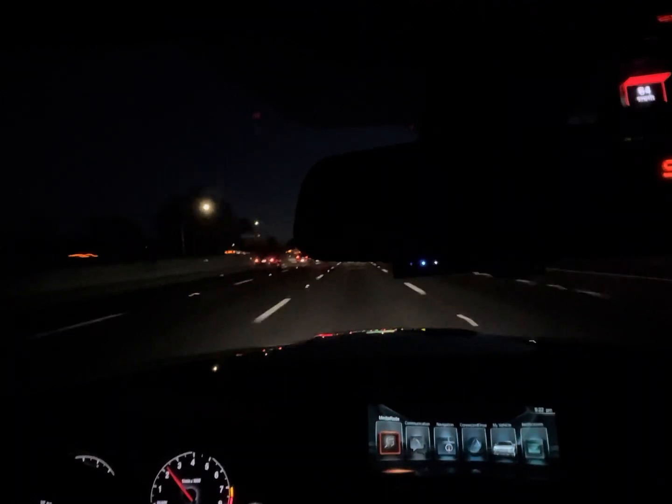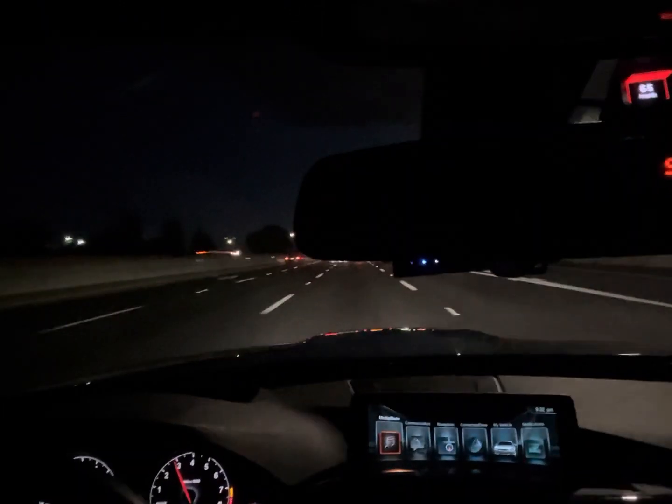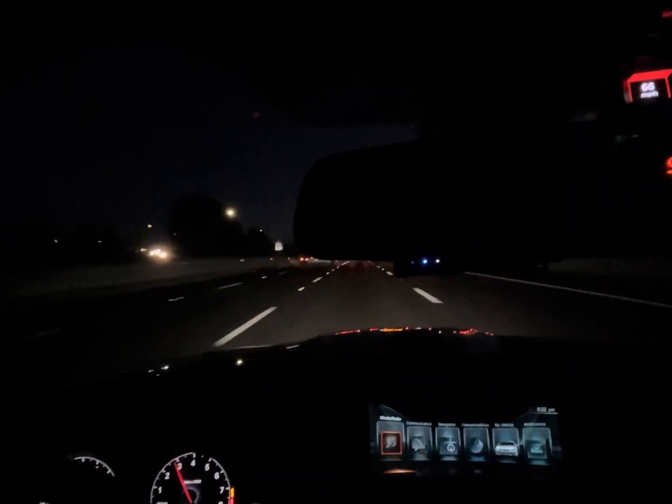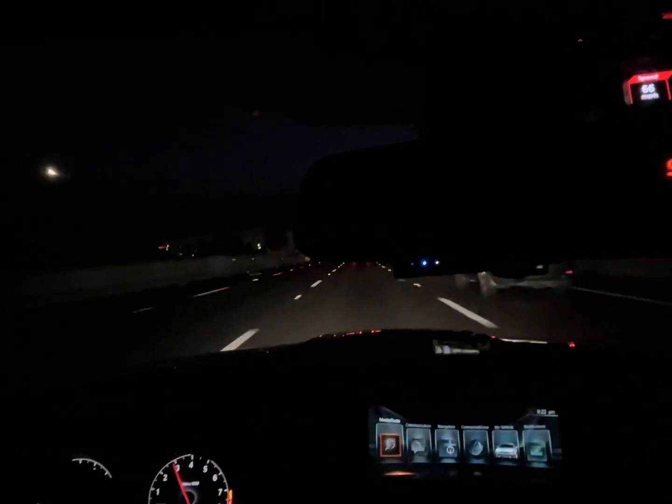A lot of people are doing that right now. I'm pretty sure airbags are much more comfortable. They are heavy. I don't know how much it will affect the performance on a vehicle or on the track, but I prefer coilovers because I've always wanted to drive on coilovers.